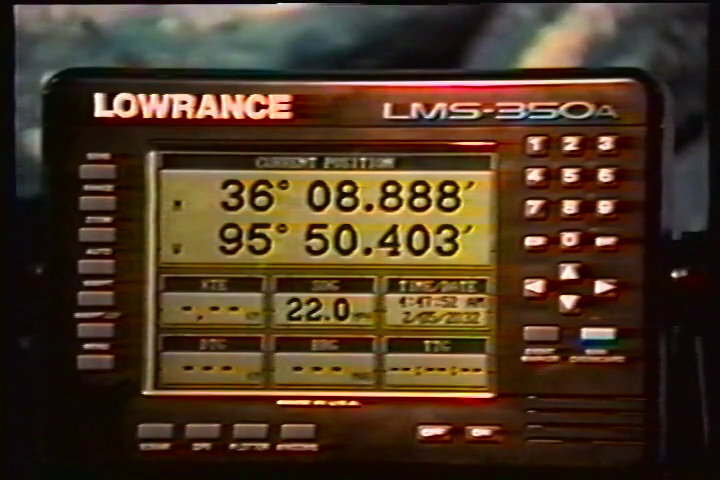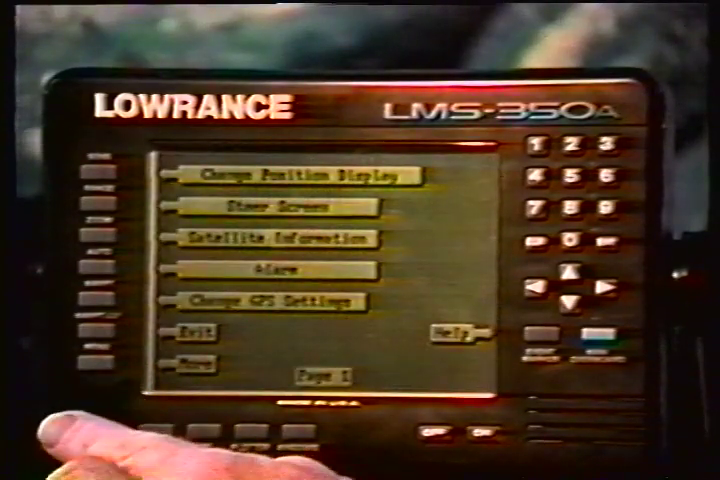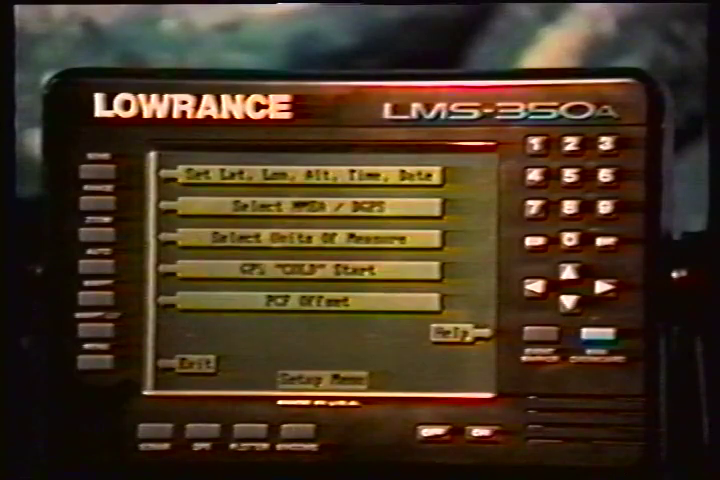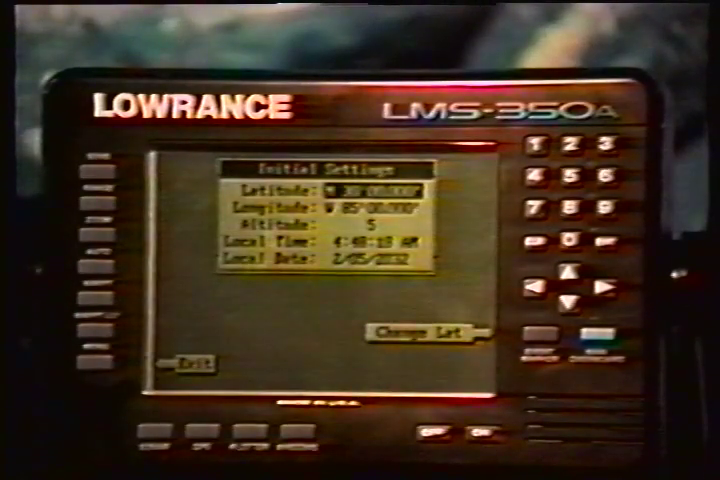For the fastest acquisition of satellites, the LMS-350A must be initialized when it's turned on for the first time. However, if you need to change only one of the parameters, such as time, use the menu features in the Change Setup menu. To do this, press the menu key, then press the key next to the Change GPS Settings label, and finally, press the key next to the Set Latitude, Longitude, Altitude, Time, Date label.